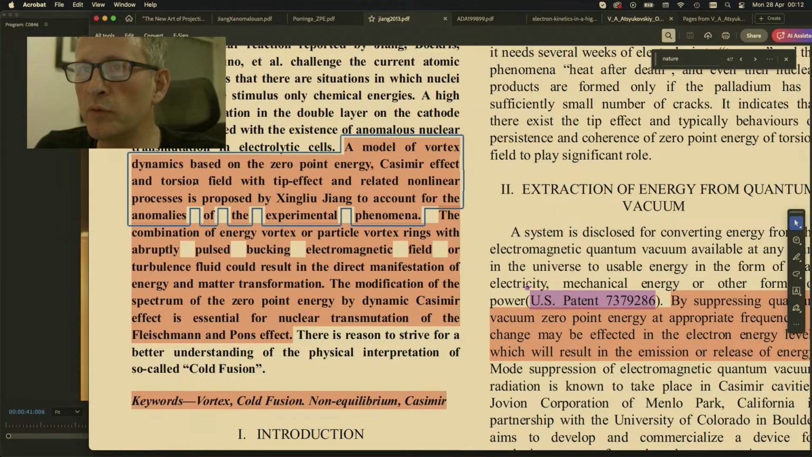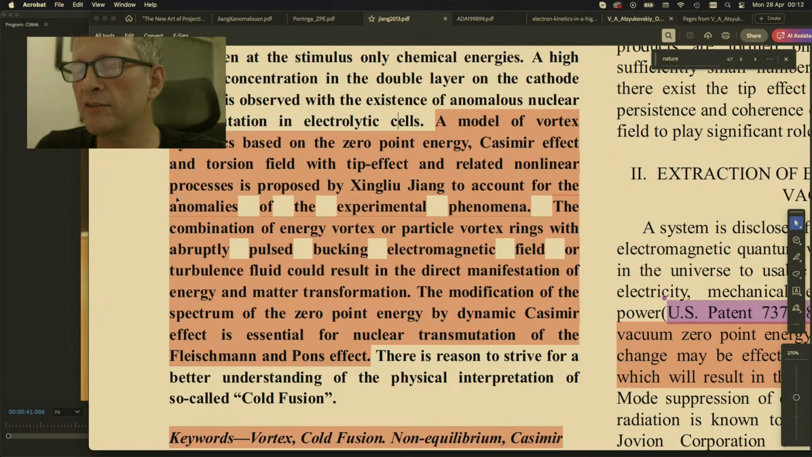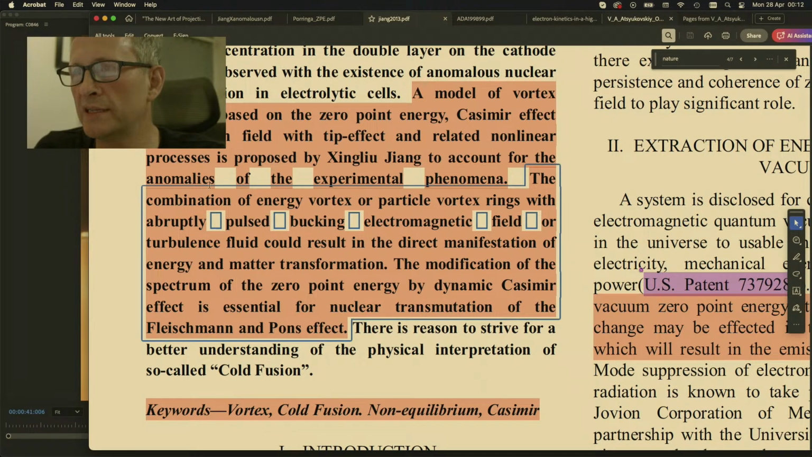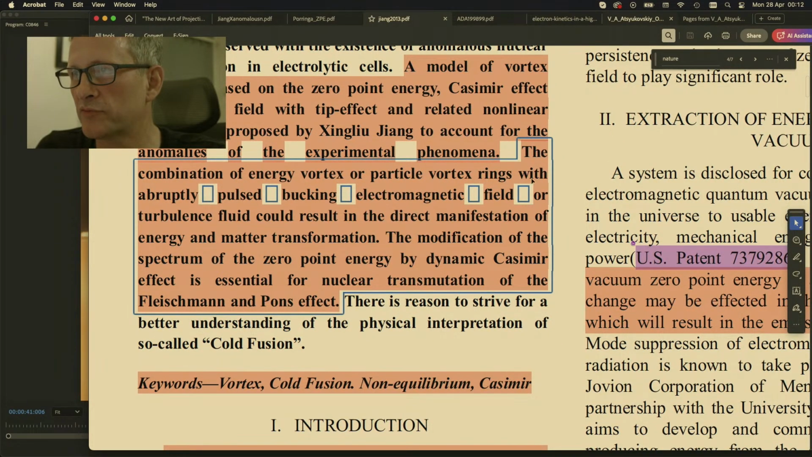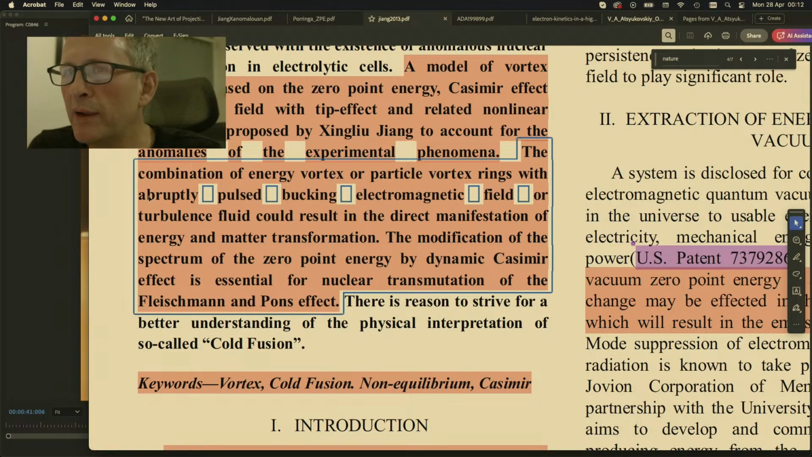A model of vortex dynamics based on the zero-point energy, Casimir effect, and torsion field with tip effect and related nonlinear processes is proposed by Jingliu Yang to account for the anomalies of the experimental phenomena. The combination of the energy vortex or particle vortex rings with abruptly pulsed bucking electromagnetic field or turbulence fluid, that is cavitation, could result in the direct manifestation of energy and matter transformation.